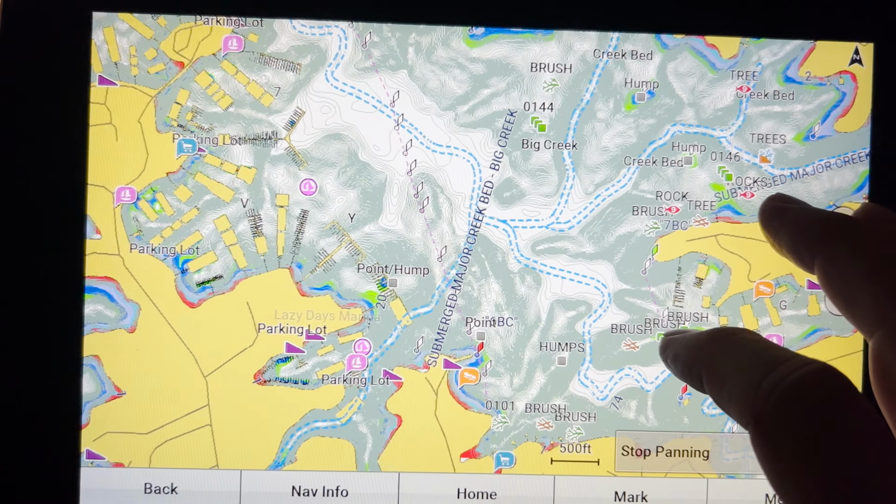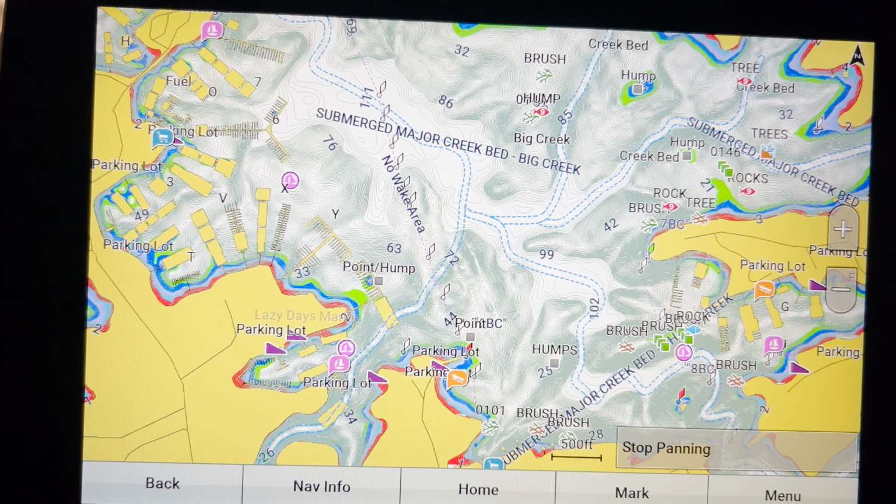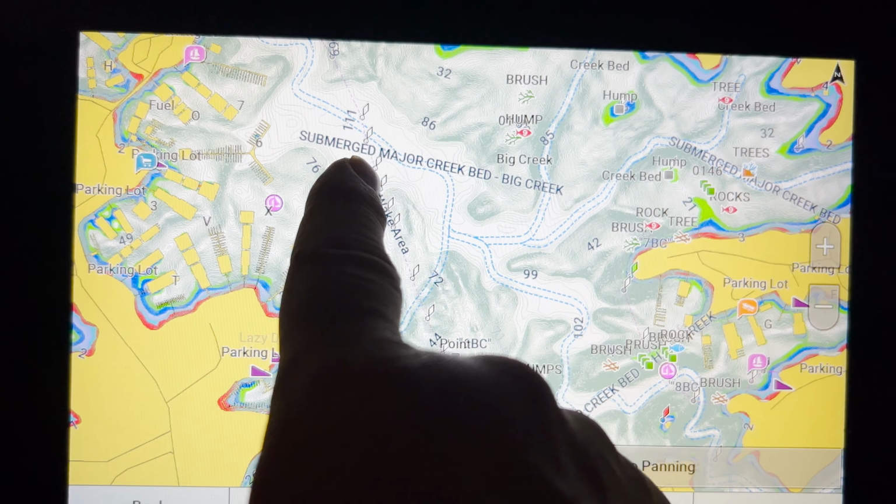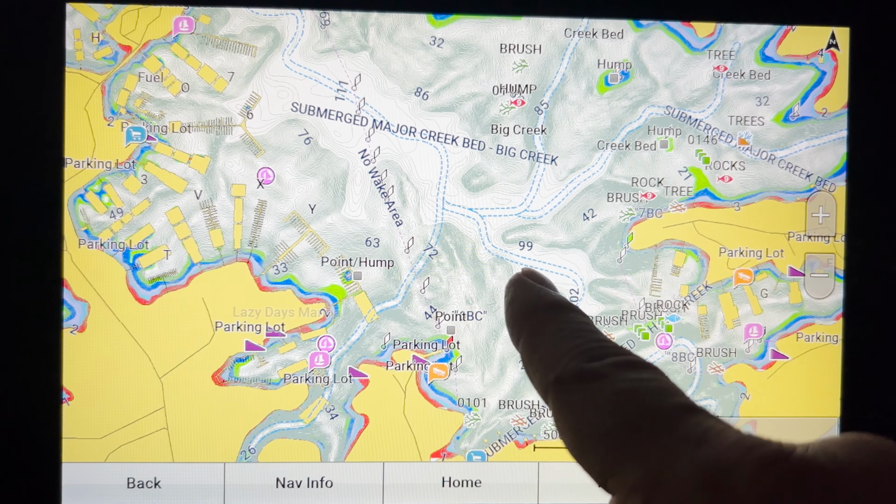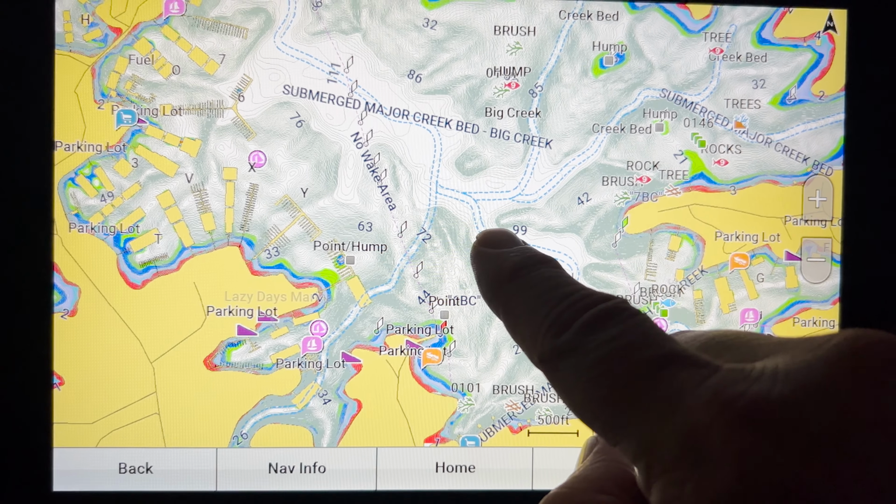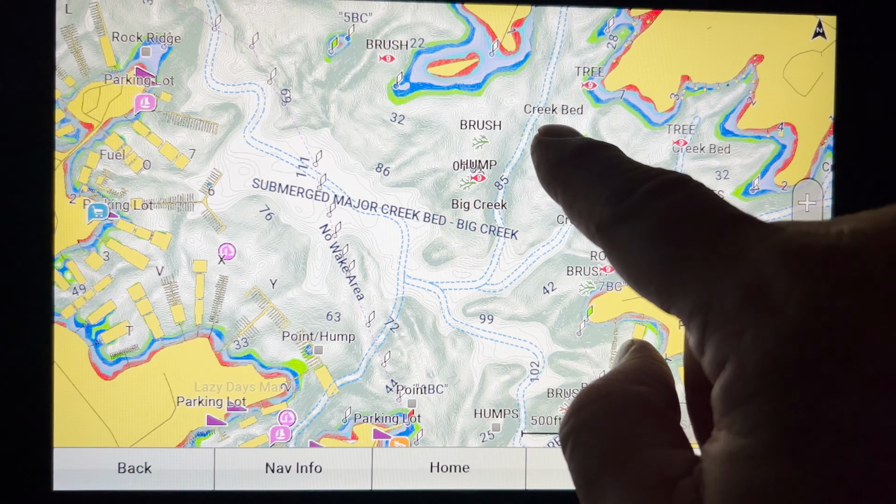And these 106 SV Ultra units have some great detail maps right out of the box, as you can see. And so we'll look at things like this creek channel intersection right here. And then it goes from 99 feet of water to 42 feet of water, and then there's a hump over here that's right next to a creek channel.